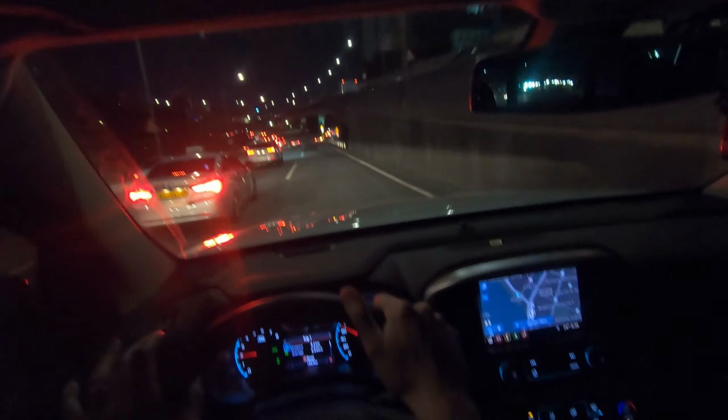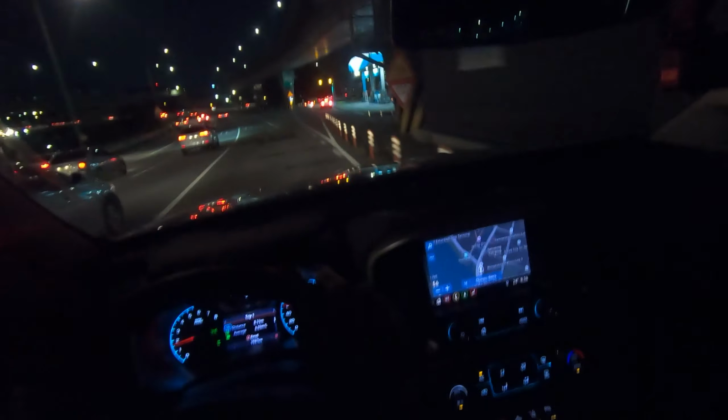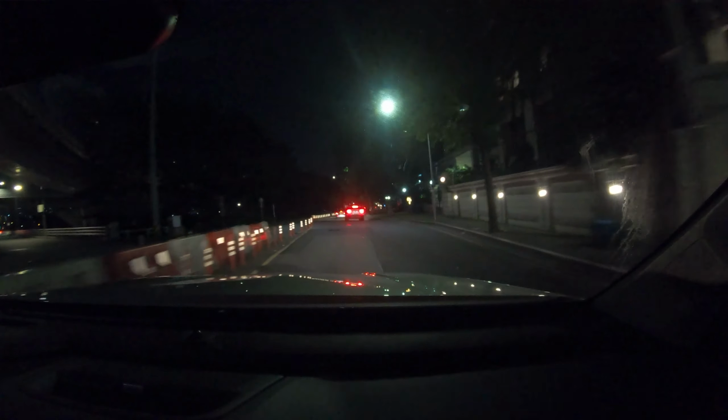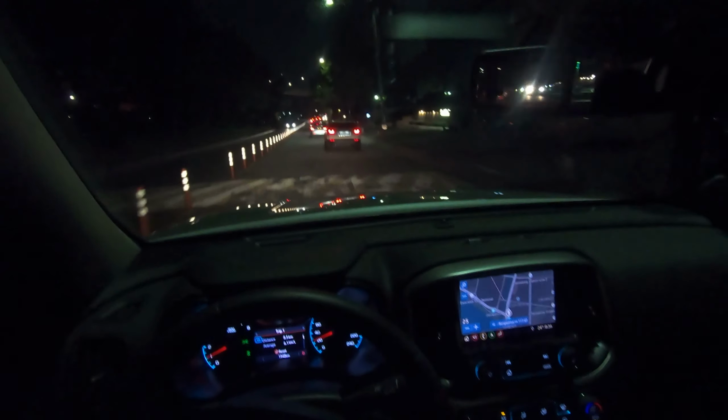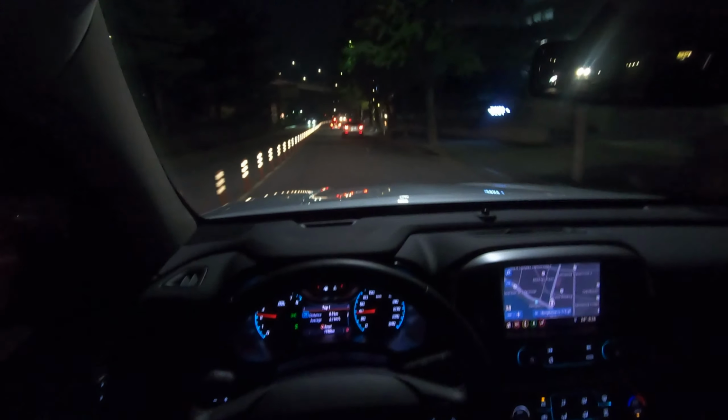Brakes are also strong, but this afternoon I was kind of abusing the car for my B-rolls. After quite a bit of abuse, they started fading a little, but I would say, for a pickup this size, the brakes are really, really strong, and the engine and transmission are working very nicely as well.